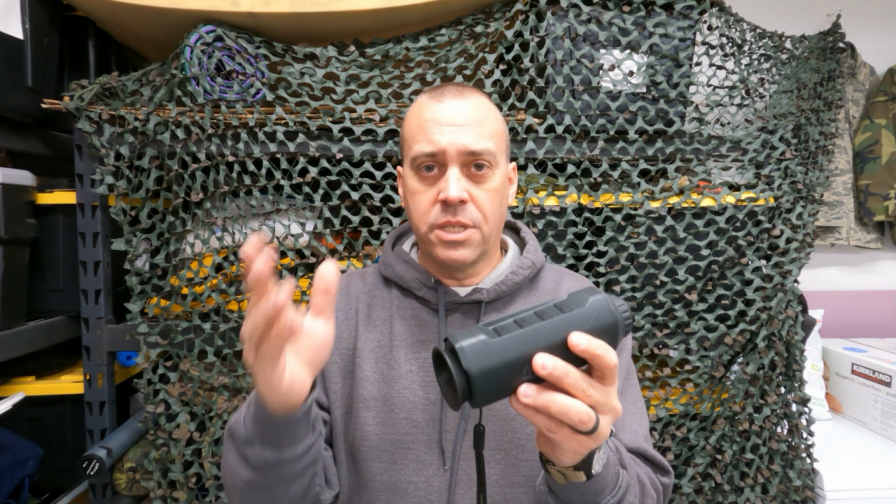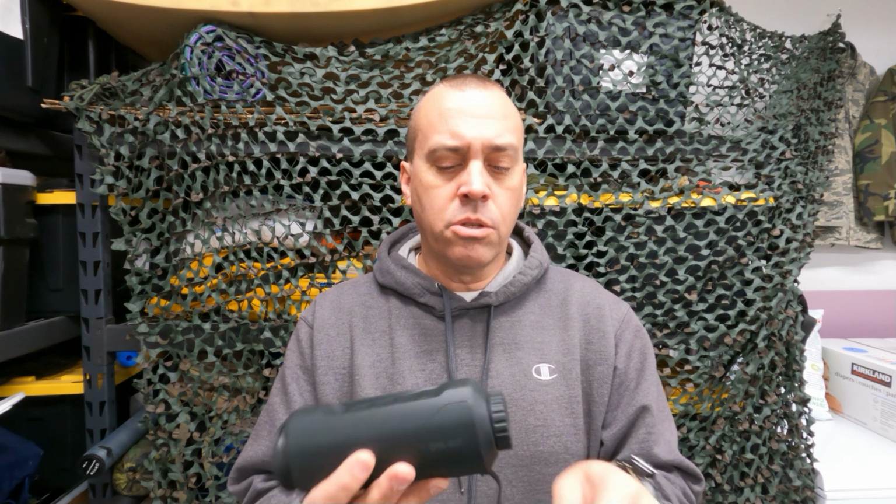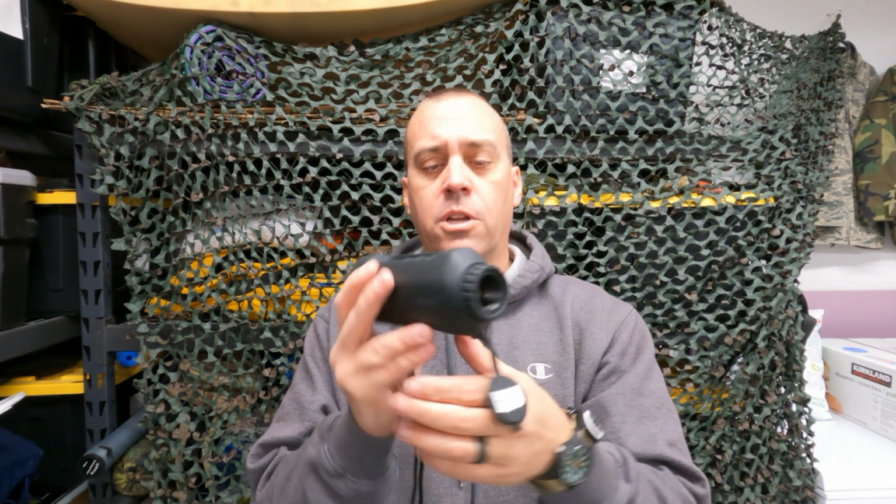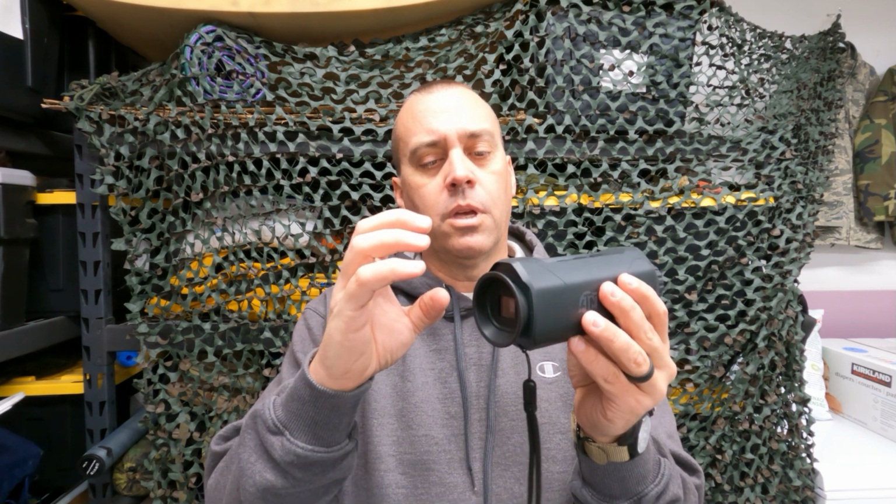The 2 is 5 power, and then the 4 is 10 power. It's not an optical zoom. It's digital zoom, so you're not going to be able to stop at 3.5 or 7 power or anything like that. It's a screen, and that's just digitally magnified.